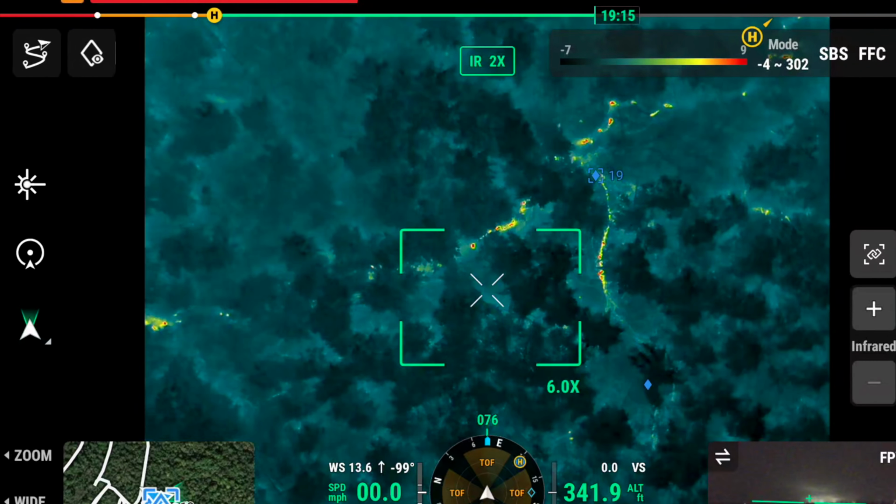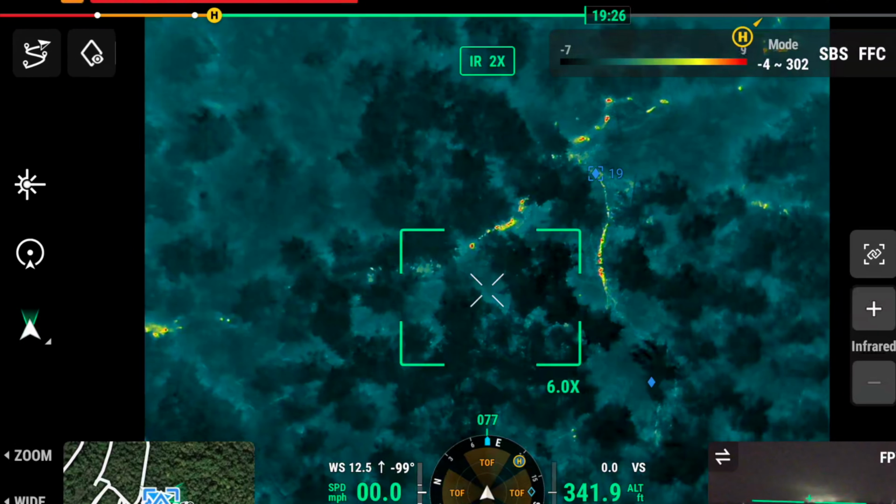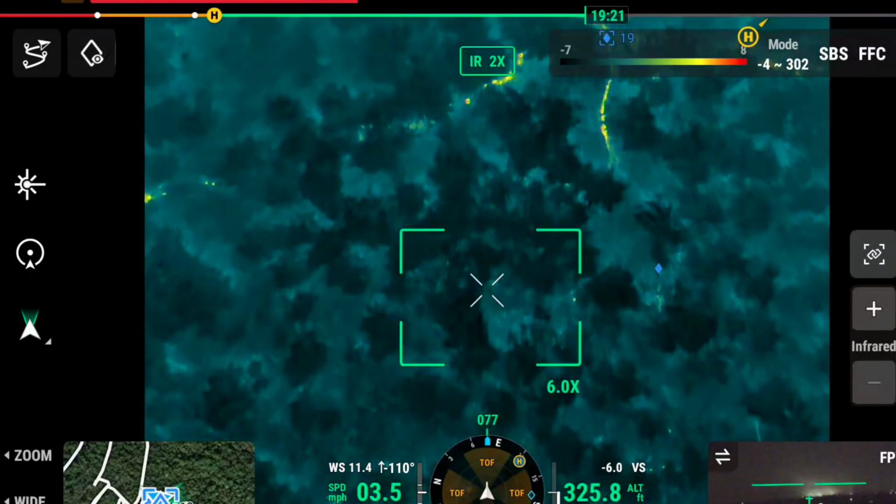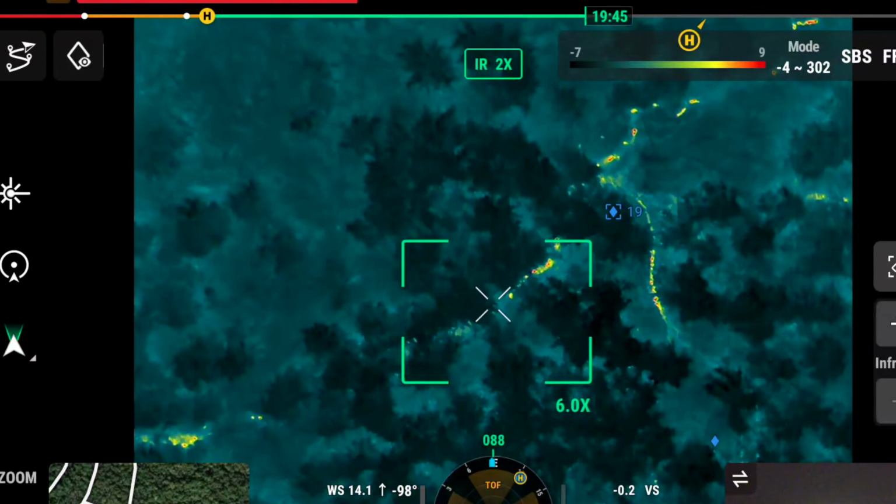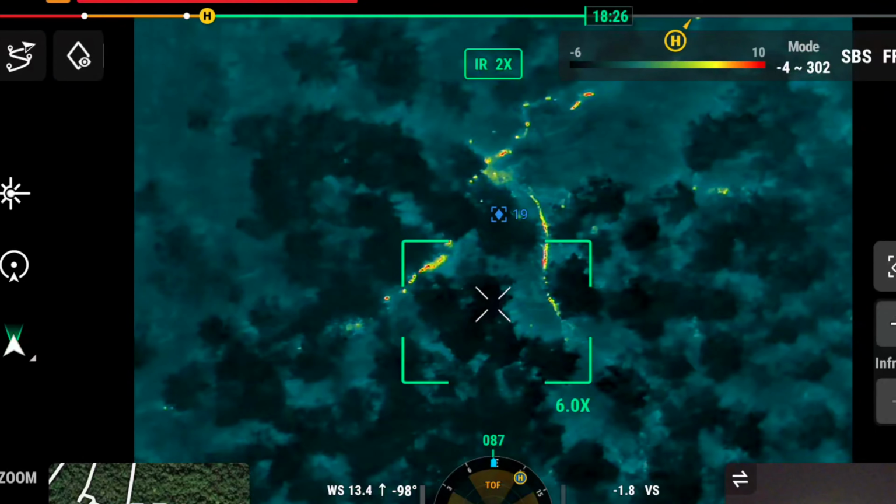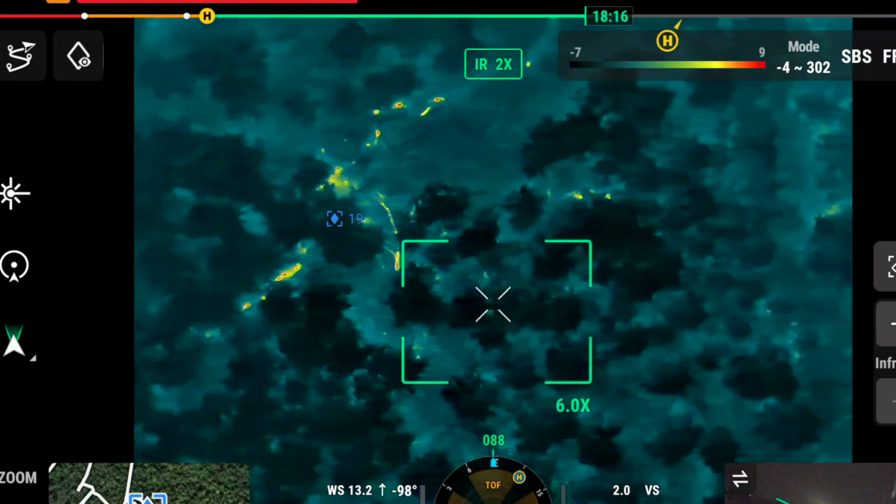Come on, boy. Come on, Waylon. Come on, Ems. Come on, doggies. Come on, Daddy's got treats. Come on, Butters. Yeah, Waylon, I can hear you. Where'd you go, guys? Come on, Waylon. Come on, Emma. Daddy can hear you.